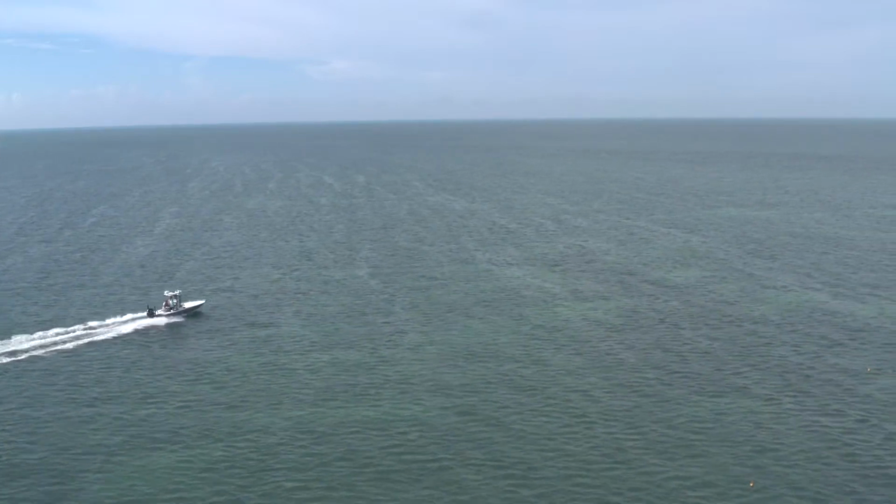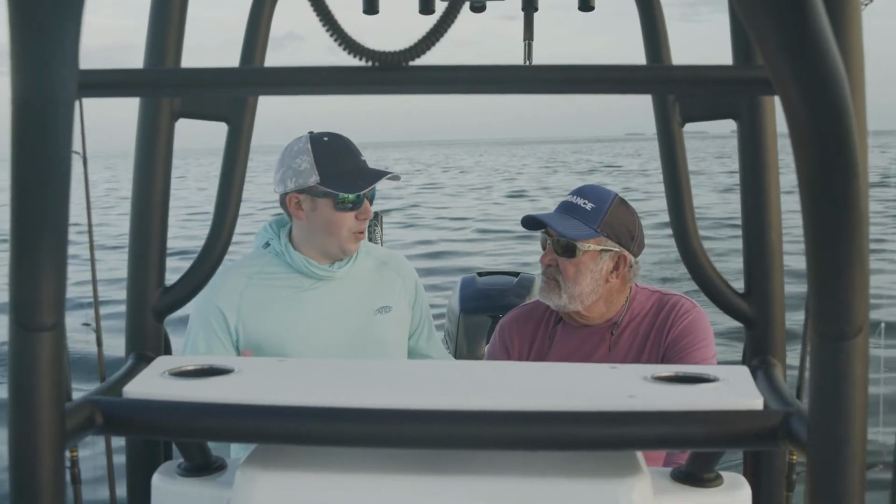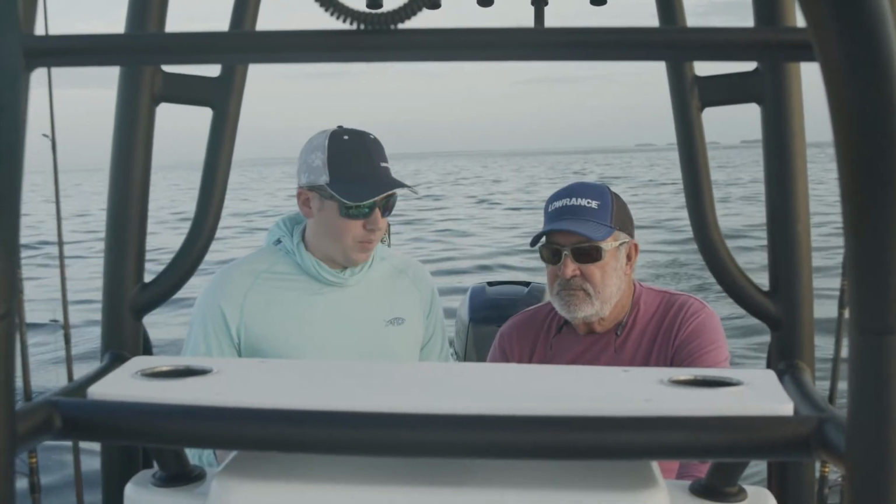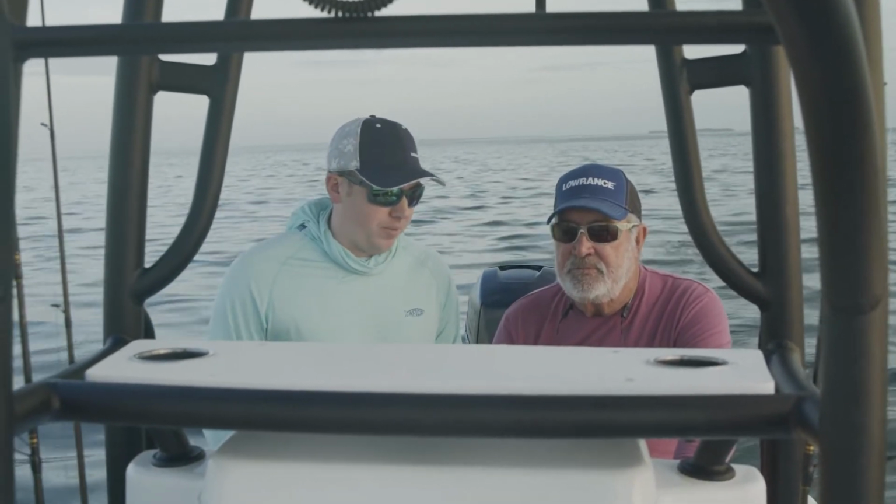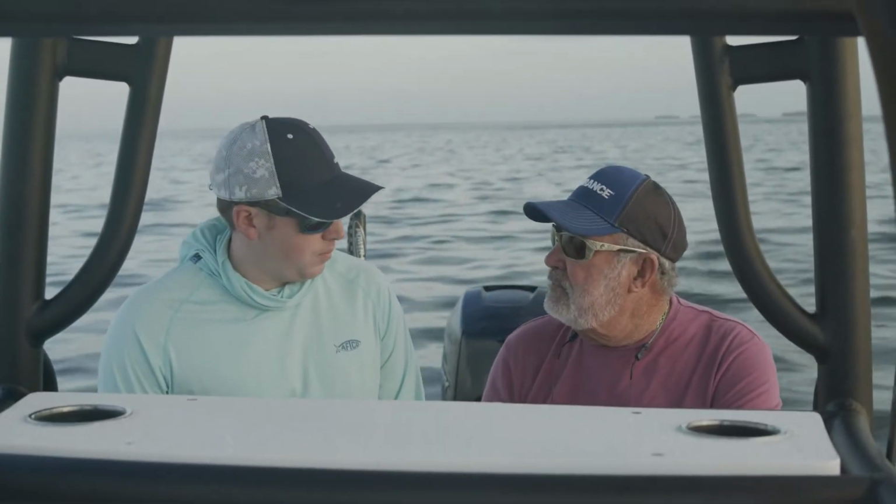All right, so we're just getting our day started. RT, we're gonna go out and catch some bait, and we're about to run through a channel. So tell me how you're gonna go find where the bait are. Well, we're gonna use the reveal chart, and we'll run through this narrow channel.